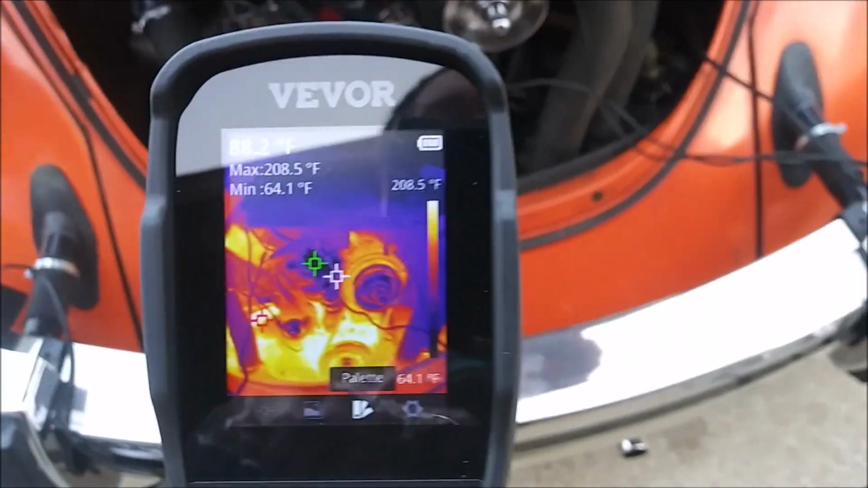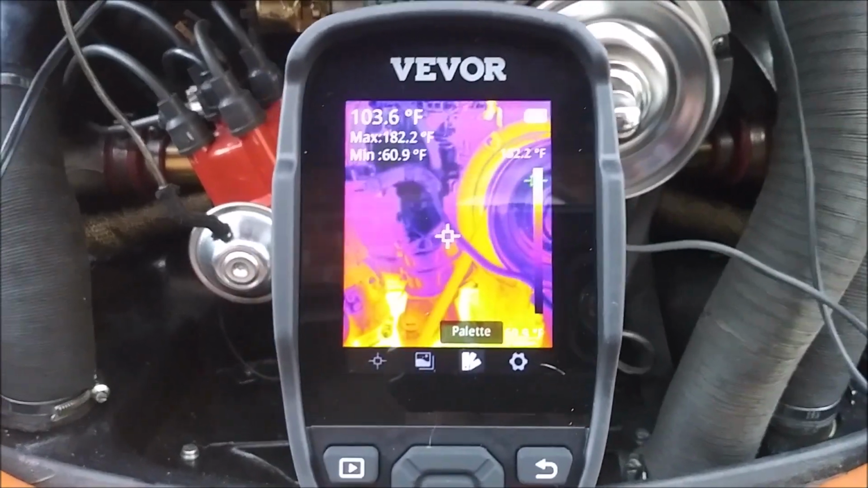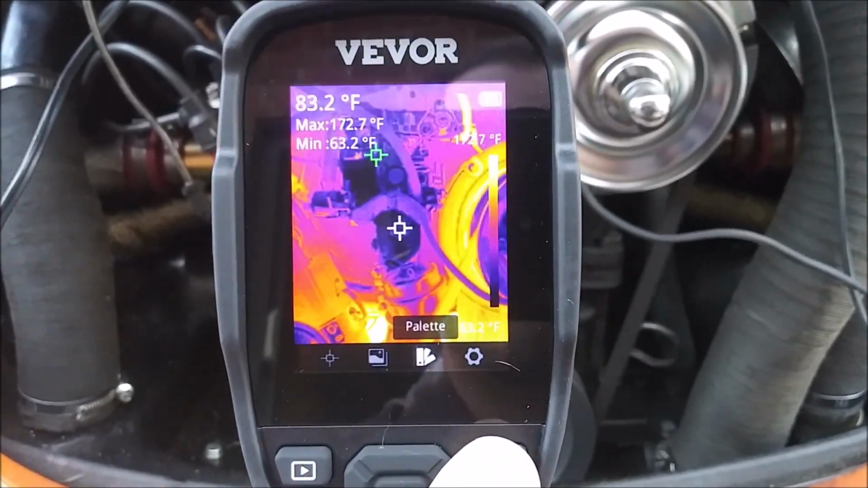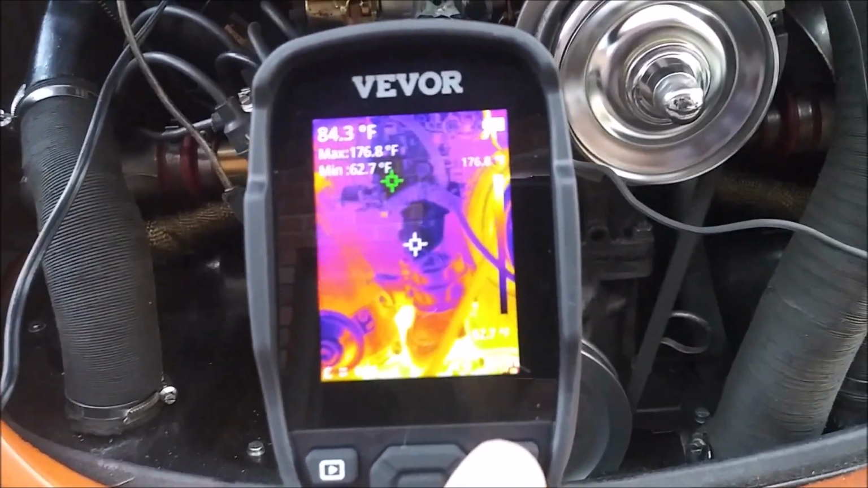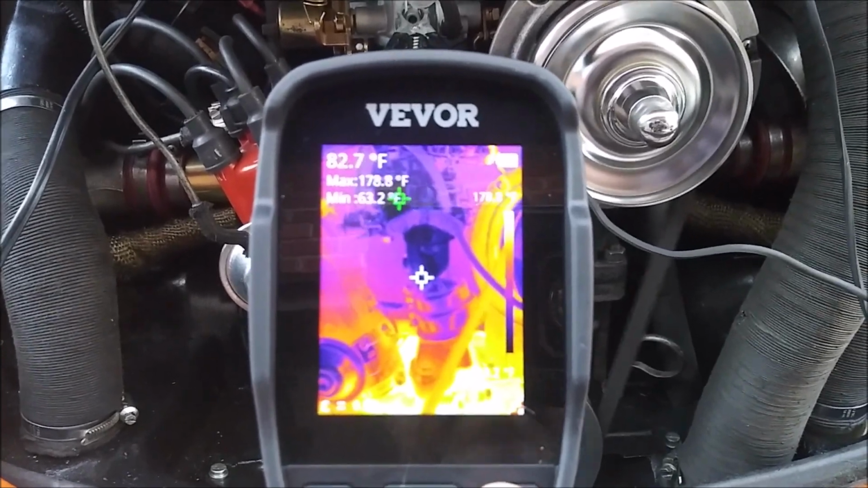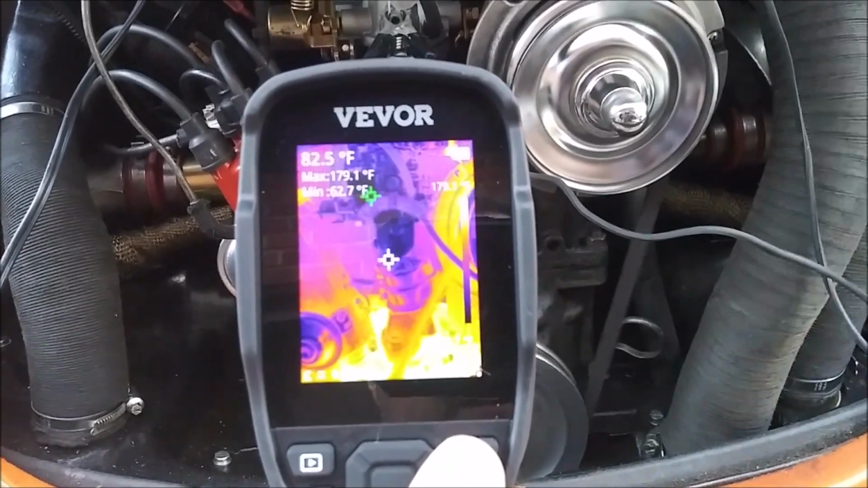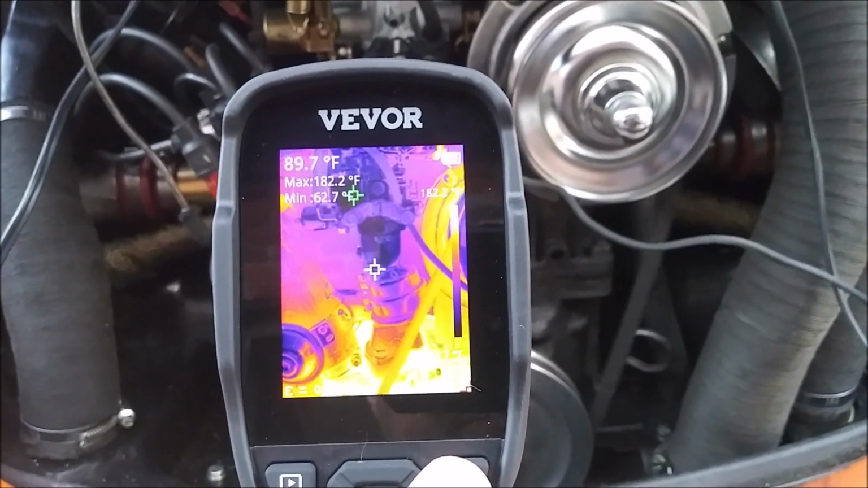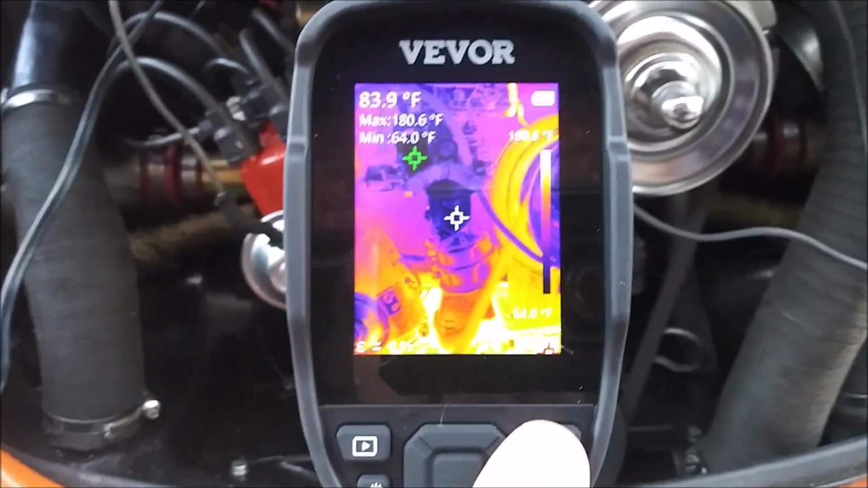But I've also been using this thing to see what's going on with my heat risers to make sure they're functioning properly. And so with this device, I have it set where I can see the center spot, the cold spot, and the hot spot. As you can see, the thing I'm aiming at is about 82 degrees. The maximum, which is the hot spot, is about 180. And the cool spot, which is the carburetor itself, is chilling in the 63 degrees area.